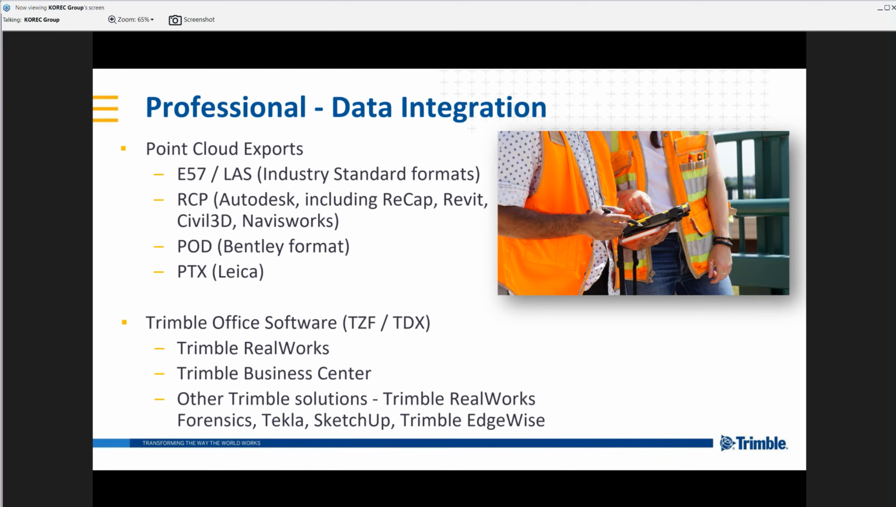We obviously do have our Trimble specific export, so the TDX format will take the entire project. It's then available to Trimble RealWorks, Trimble Business Center, and the other Trimble solutions that we can see there, such as Trimble Forensics, Tekla, etc.